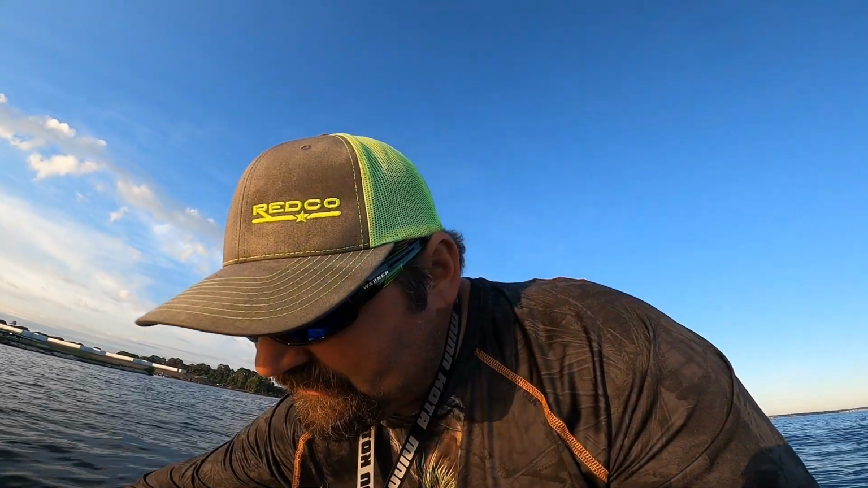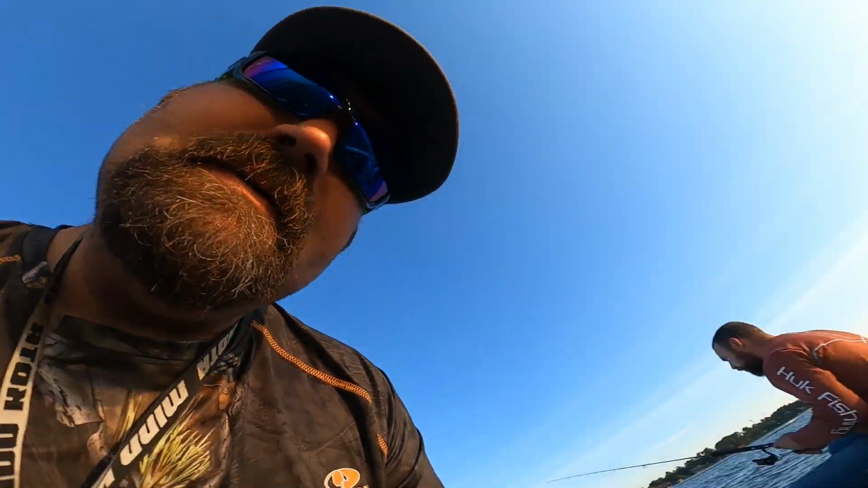We're fishing in 21 foot of water. We got standing timber down there, and there's a bunch of crappie on it. I'll let you guys look.